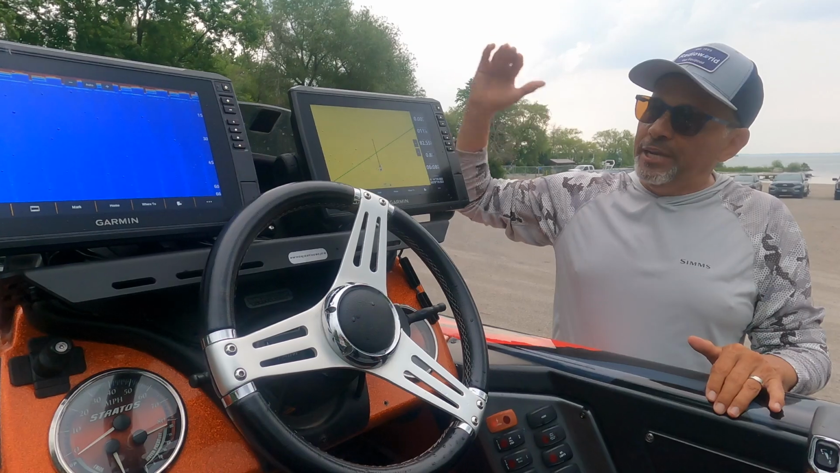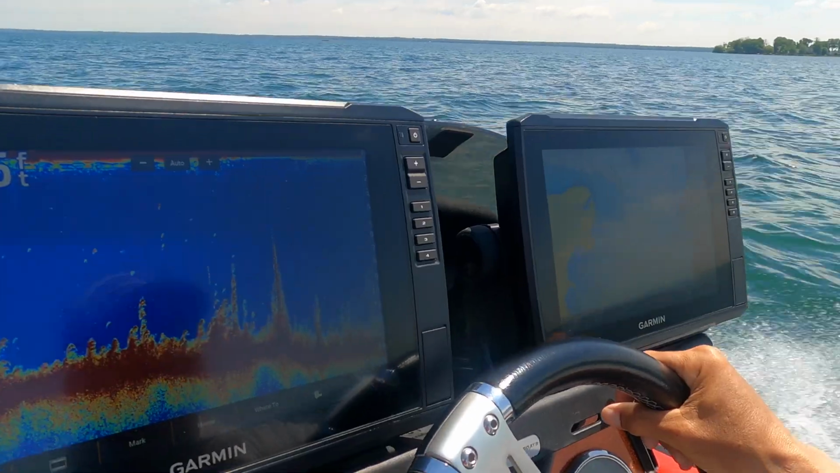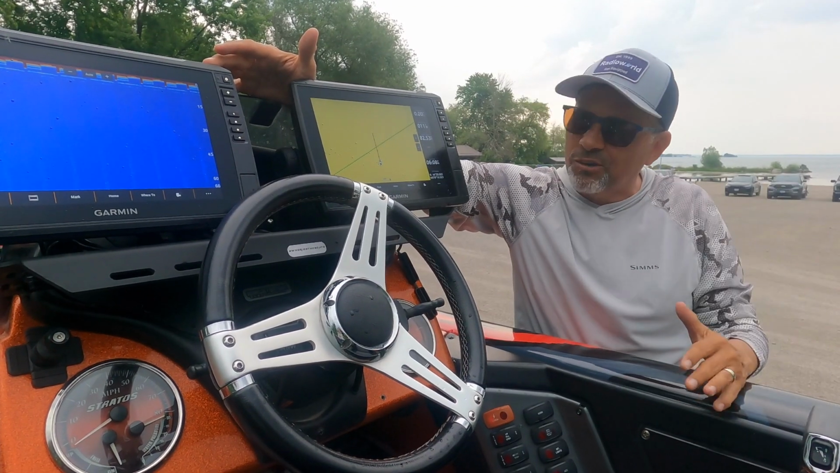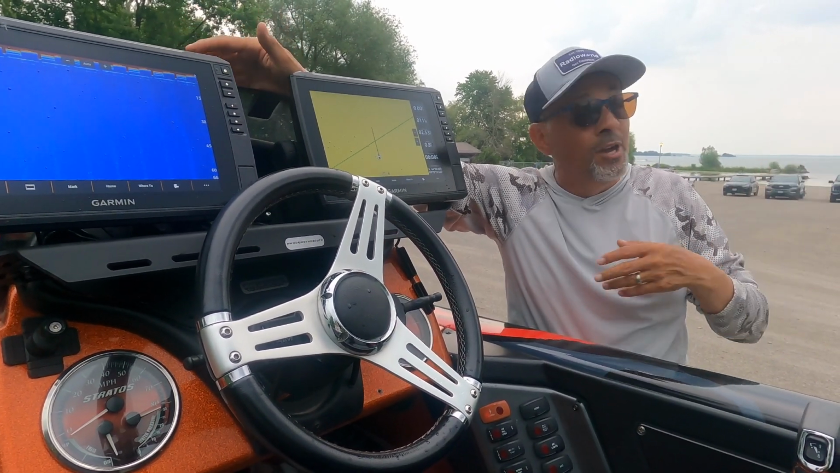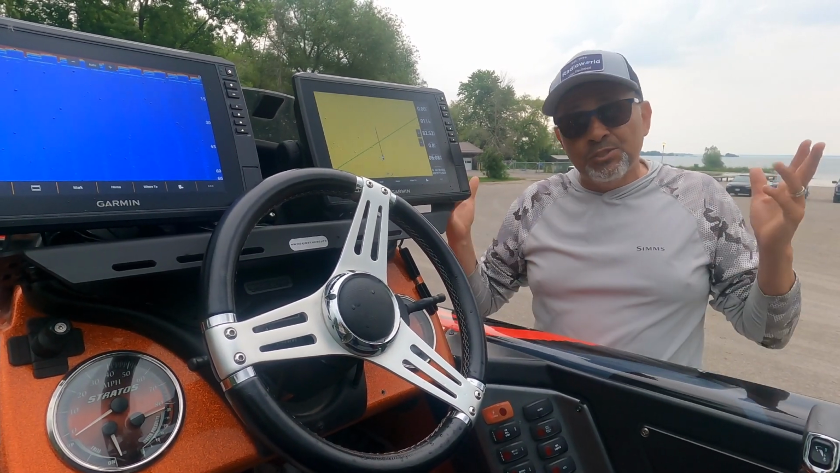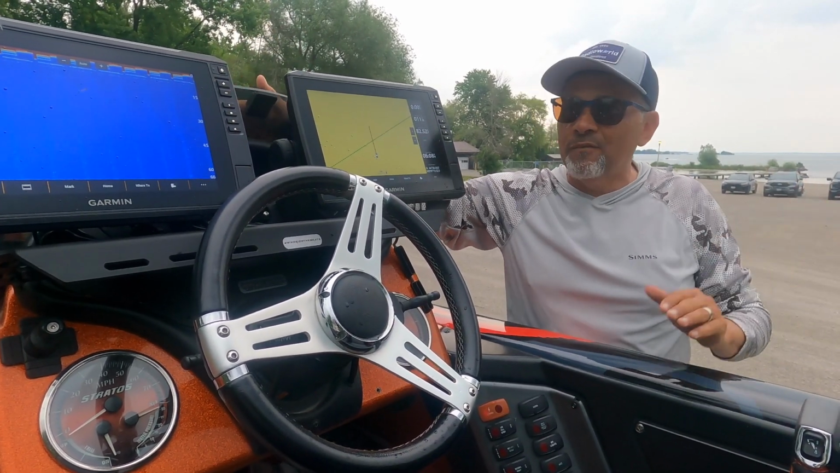If I want to split screen, I'm driving, I have one on map, one on 2D sonar. Now I have a GT8 set up, which is an in-hull transducer or through-hull transducer. I'm not sure which one it's called. That's at the back of the boat, and that'll give me bottom while I'm driving, which is important, particularly where you're fishing big water. I like to drive around and just see if there's something that maybe the maps missed, which the maps are not perfect.